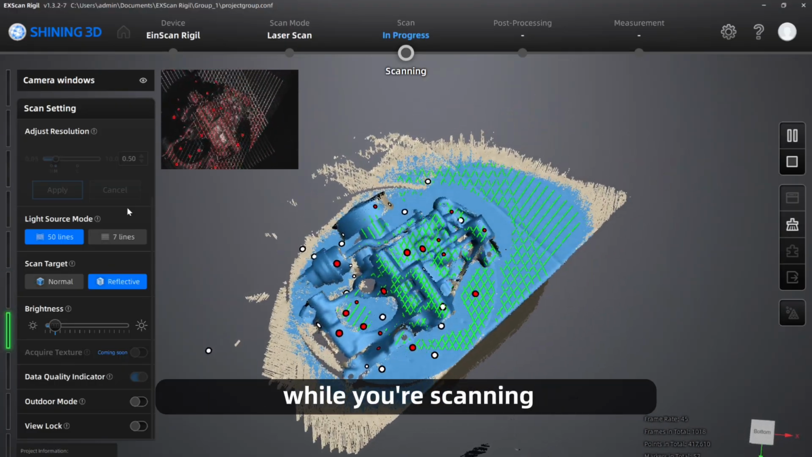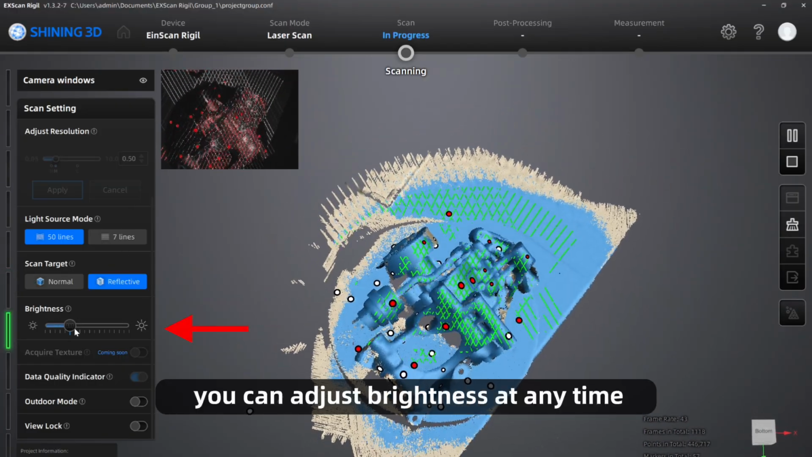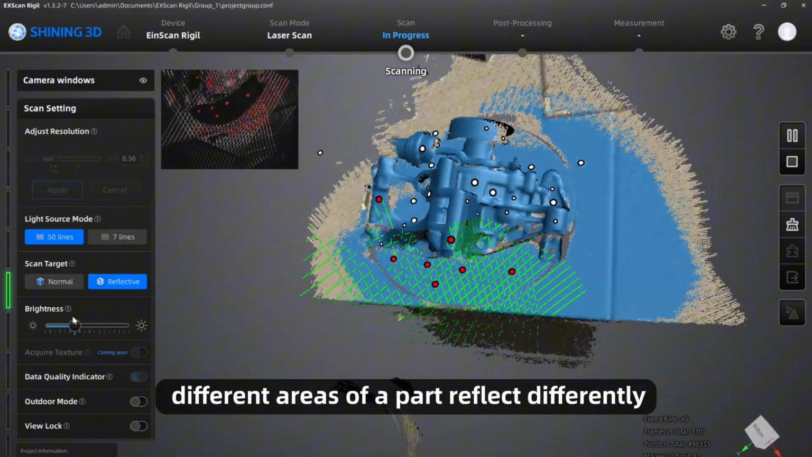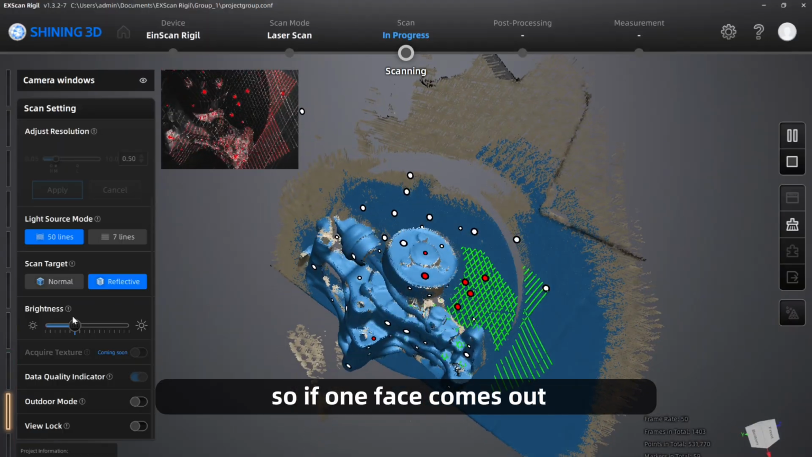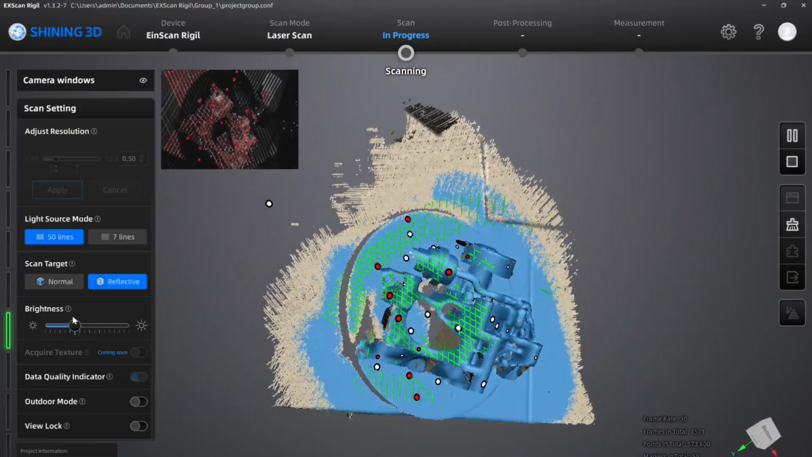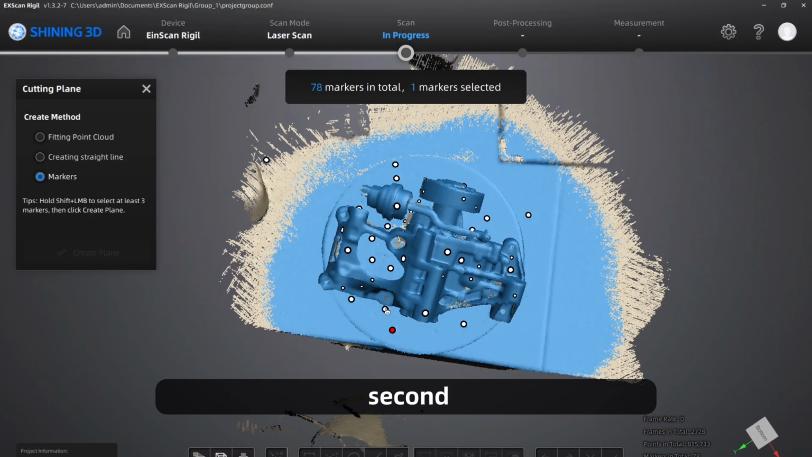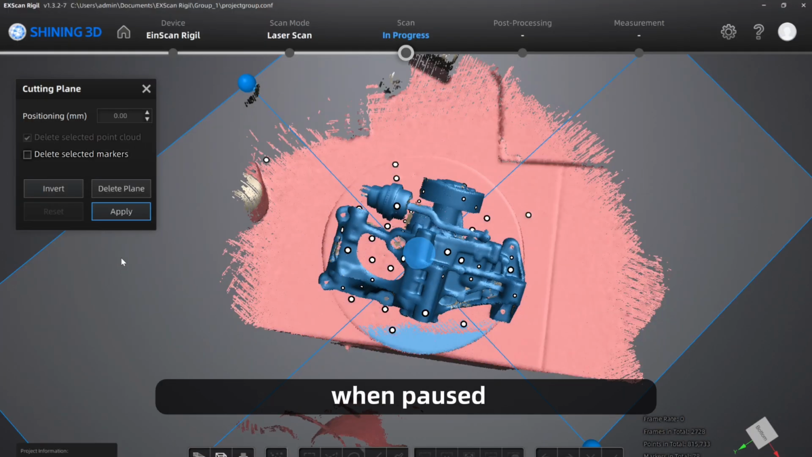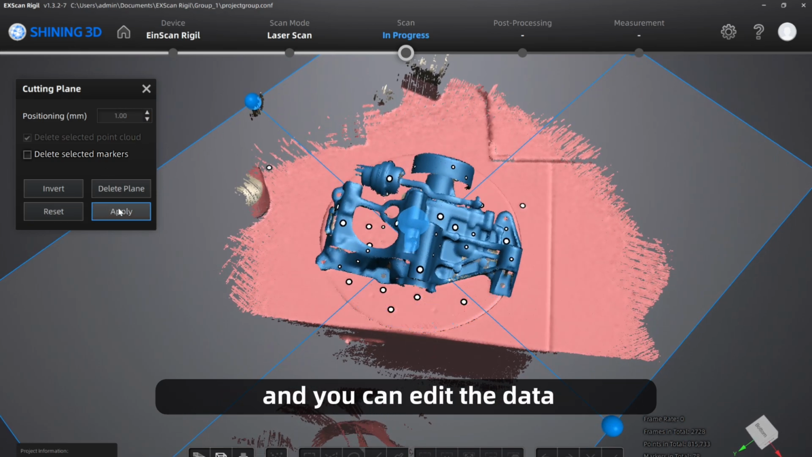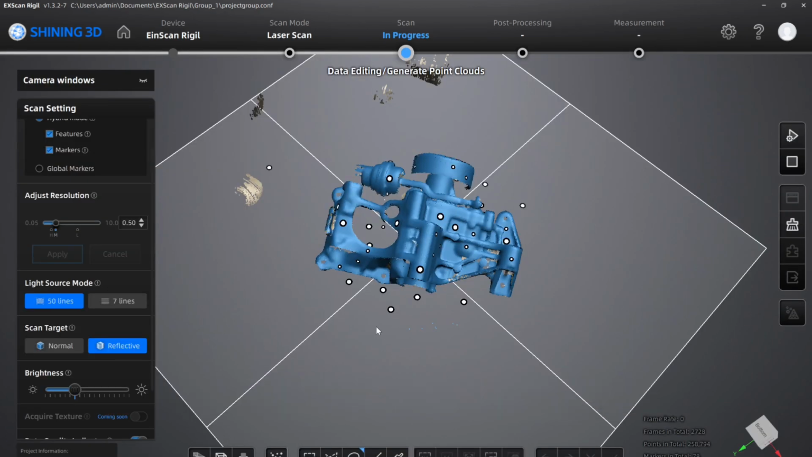Two things worth knowing while you're scanning. First, you can adjust brightness at any time. Different areas of a part reflect differently. So if one face comes out too dark halfway through, just adjust it on the fly. No need to stop. Second, you can pause at any time. When paused, you can open up additional scan settings, and you can edit the data you've already captured.